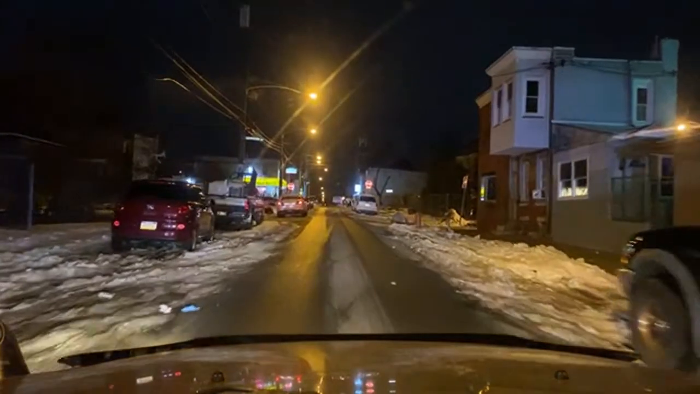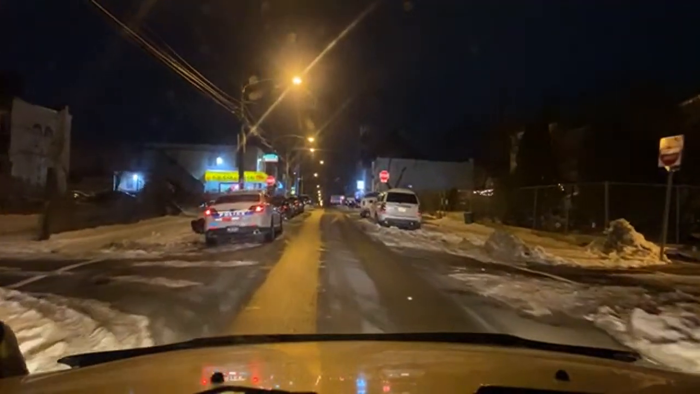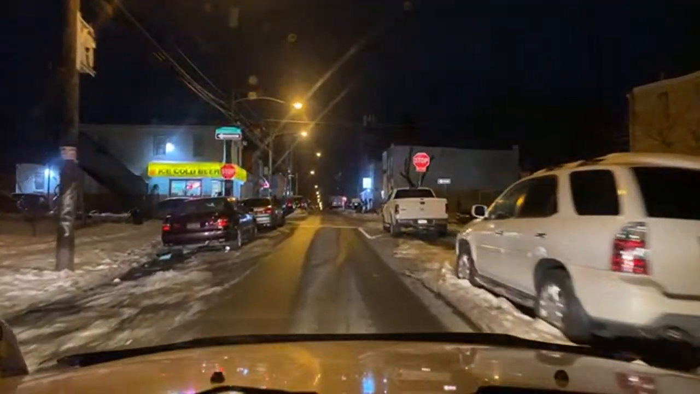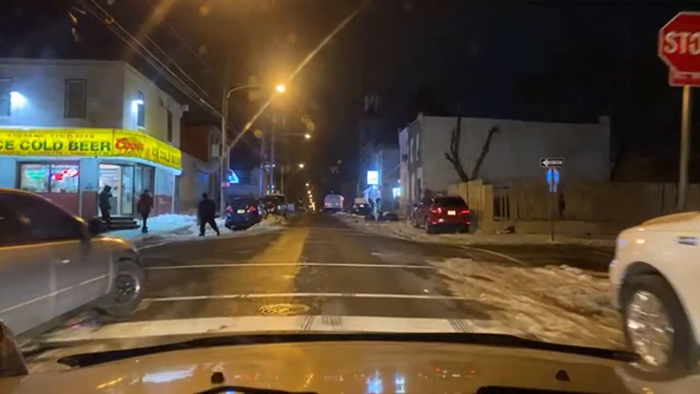Like most police are friendly. It depends on how you talk to the police. Like look at on my left hand side, there's more cops, and the cops are doing their job. Do you think that he wants to be out here? No, he don't want to be out here. He'd probably rather be at home with his kids and his family. But they are regular people, man.